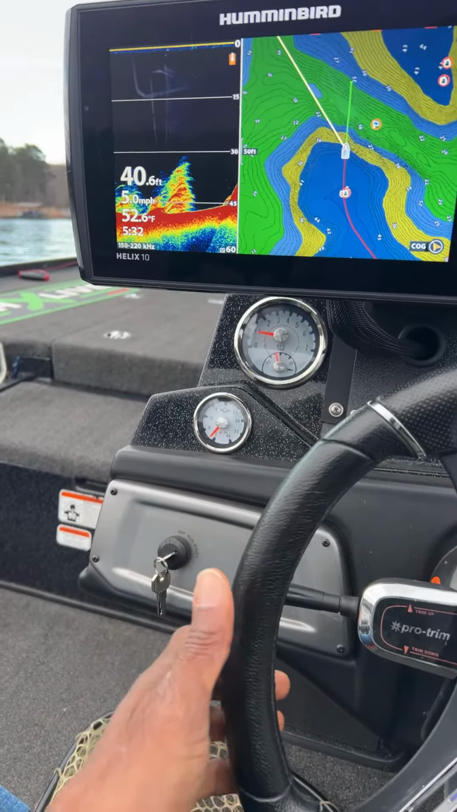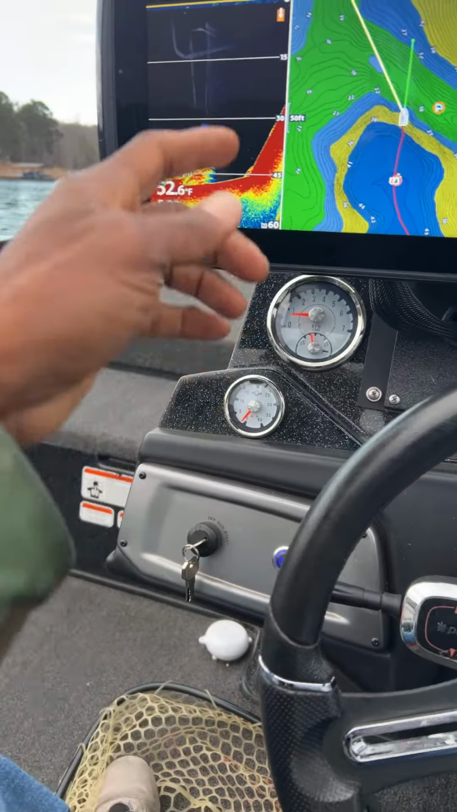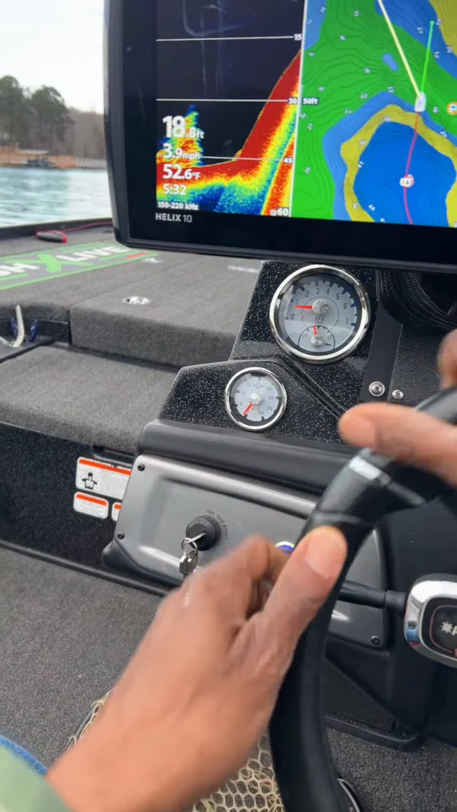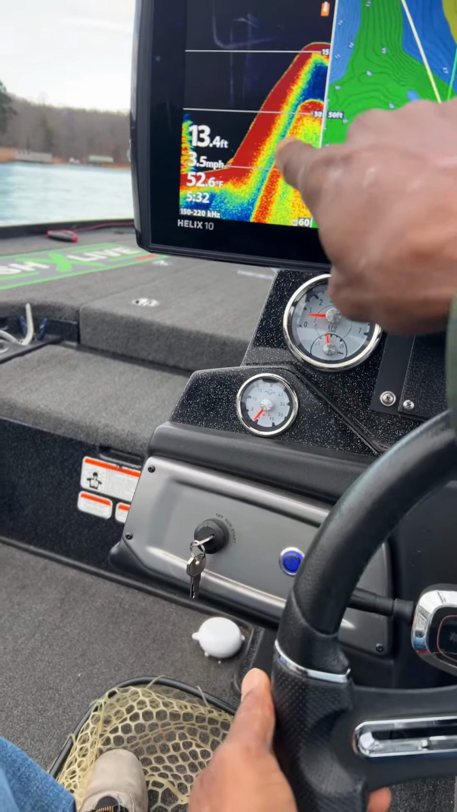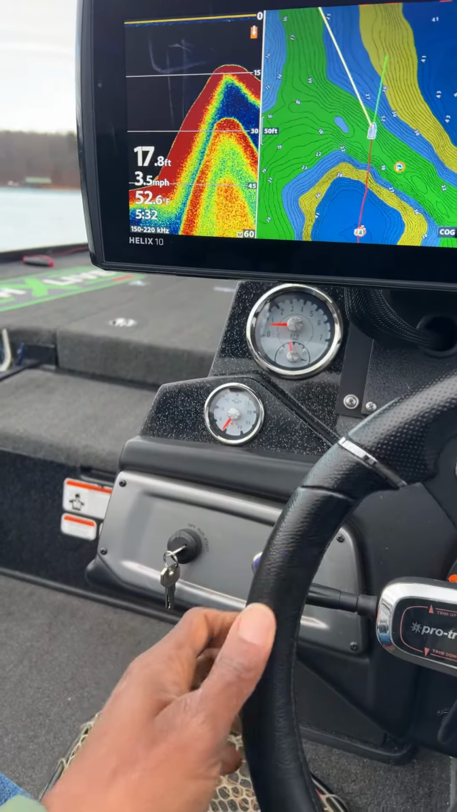So we're just gonna keep on looking. There we go. Now I'm going across a road bed right here, guys. So you see this road bed coming all the way up. It's just shooting way up here. And see how fast that came up? There's some fish sitting right down there in the corner. Now we're at the top of it, sitting in 13 feet of water. And we're gonna go on the other side of this road bed, and then it's gonna start to drop off.